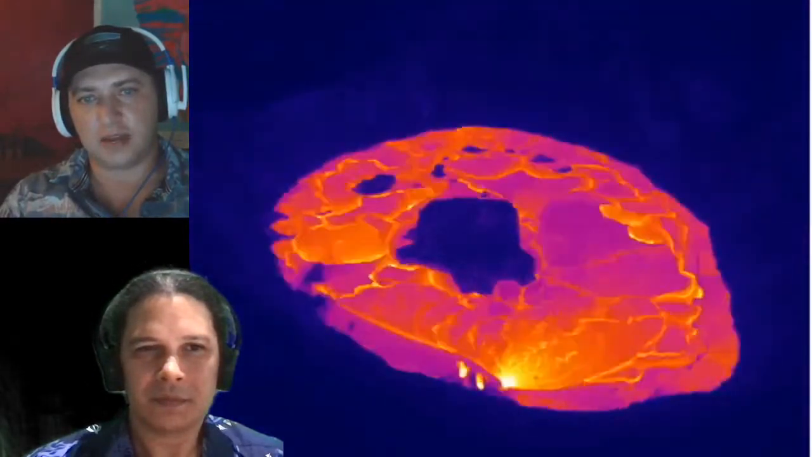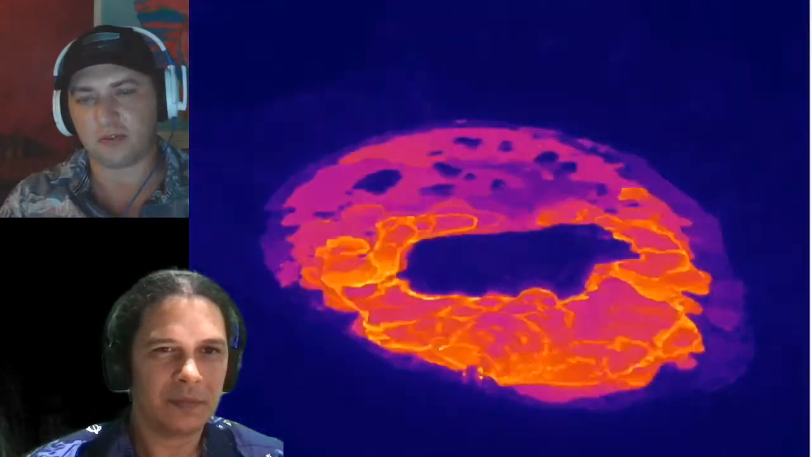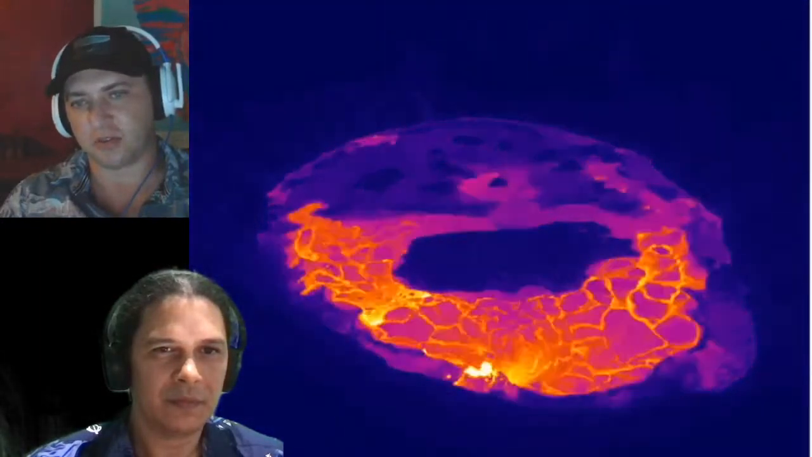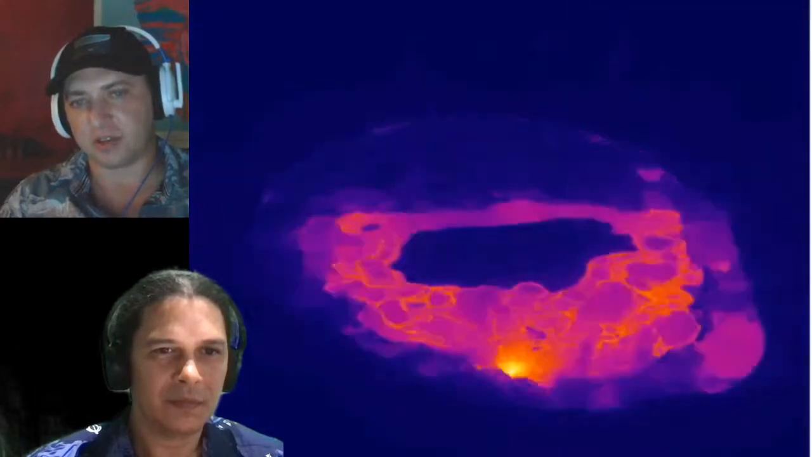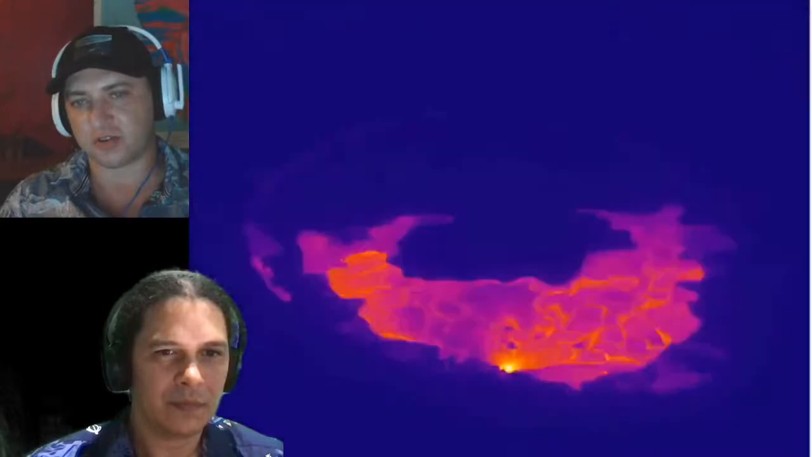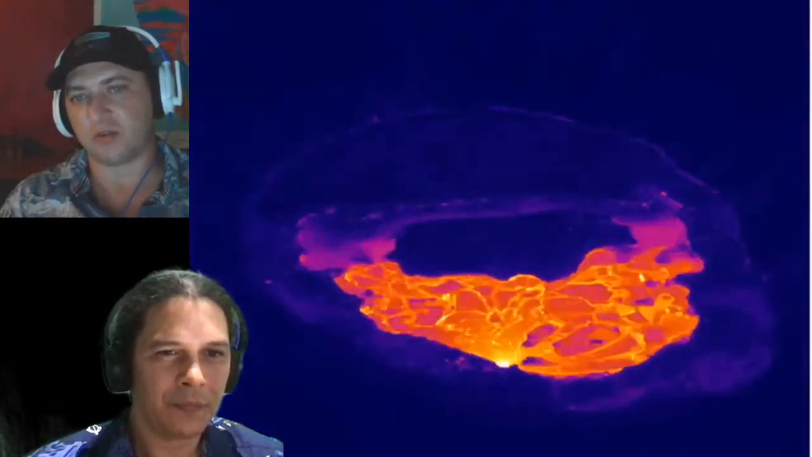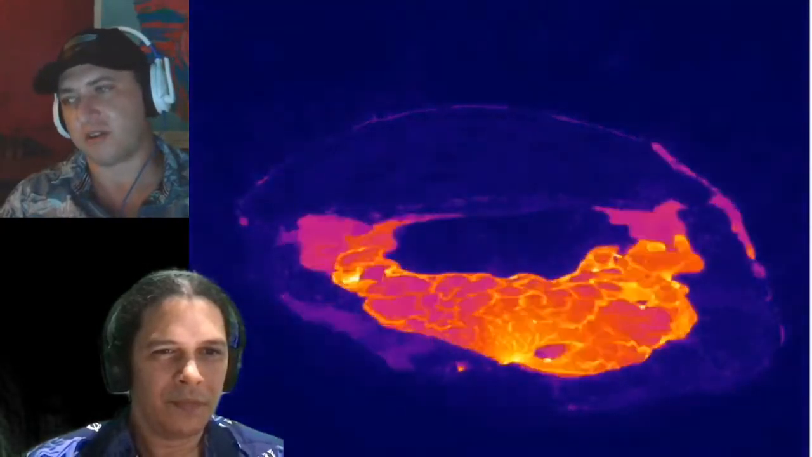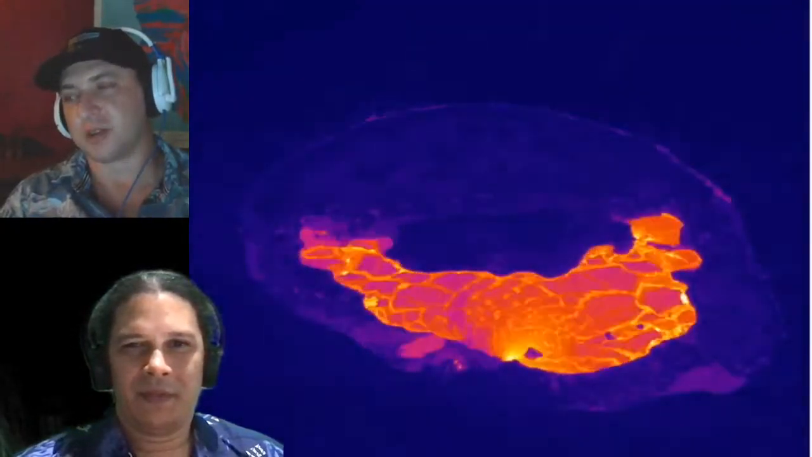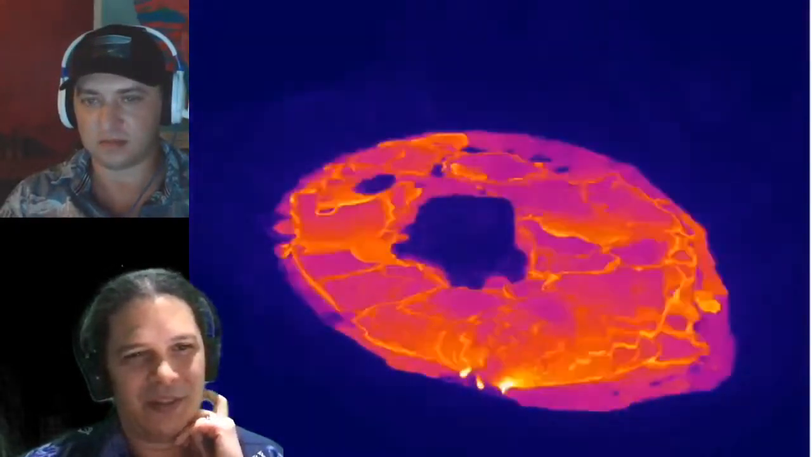Tim asks if you can explain how certain minerals and ores are created in the lava that we see. Just briefly go over the crystal structures as it cools, or how does it become sulfur or gold or iron, or whatever comes up with it, get created. All right, let me try to impromptu simplify it here.